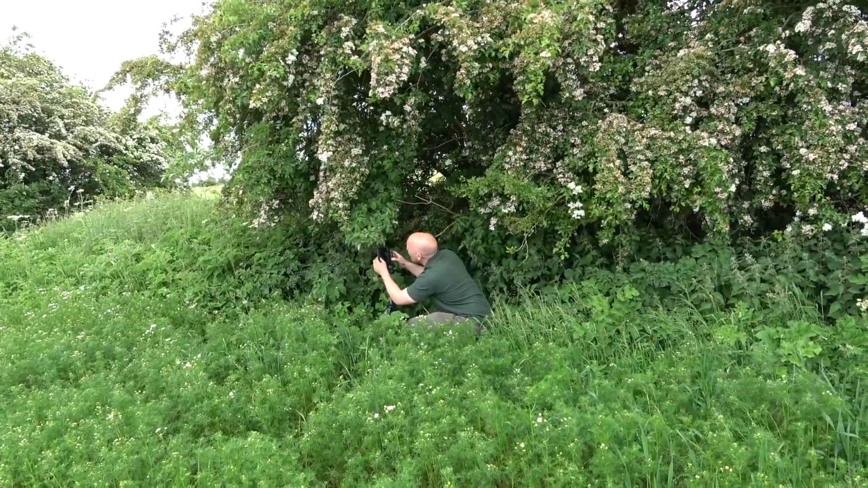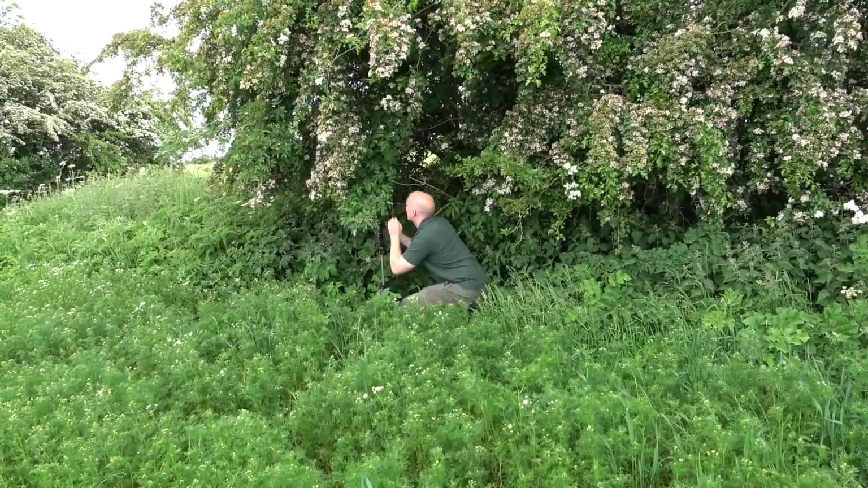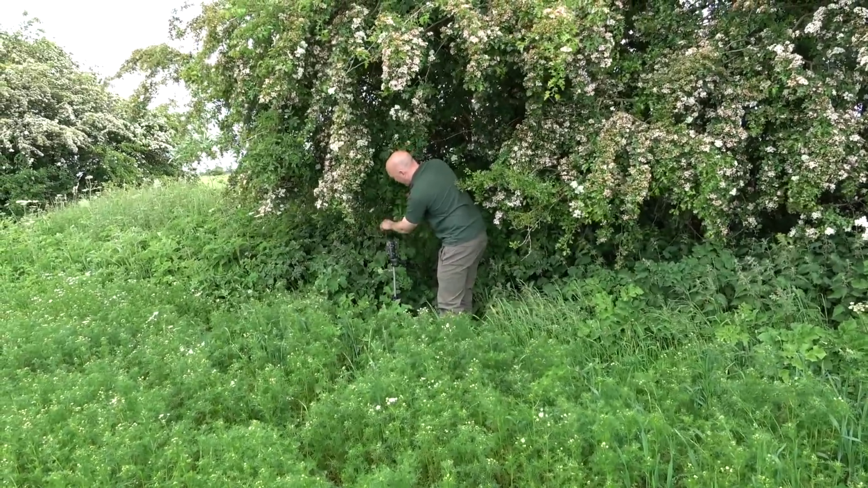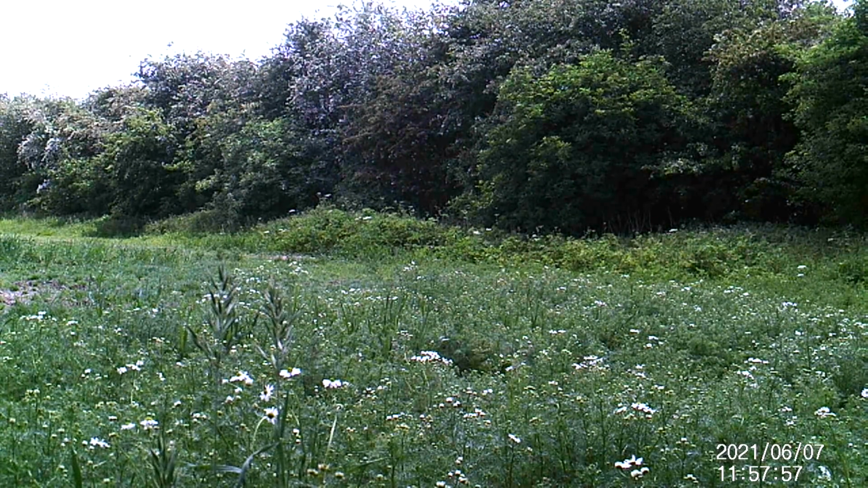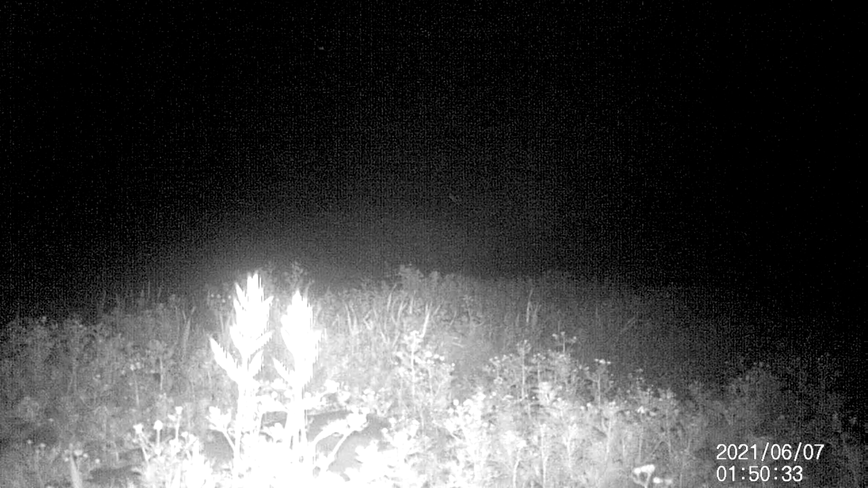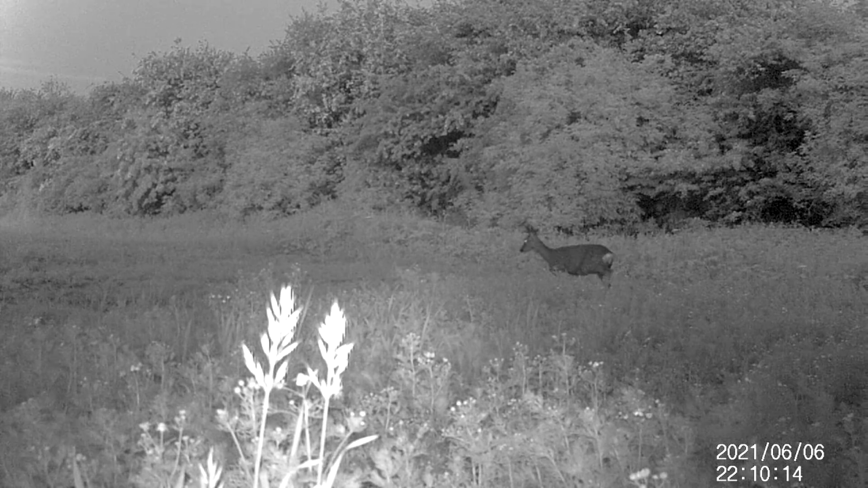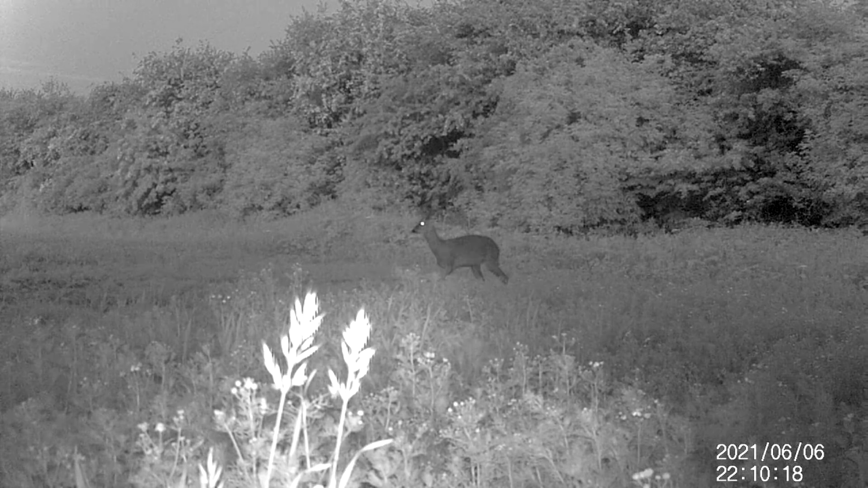Back out now onto the same farm that I had the vixen and the cub near the rape field, and we know that we've got a couple of cubs to deal with. The terrier man's been round and couldn't find where the other cubs were, so we installed a couple of cameras and picked up some wildlife here. You can see a muntjac just passing by, and then we also captured this lovely looking roe deer who paused for a photo right in the middle of the picture there as well.